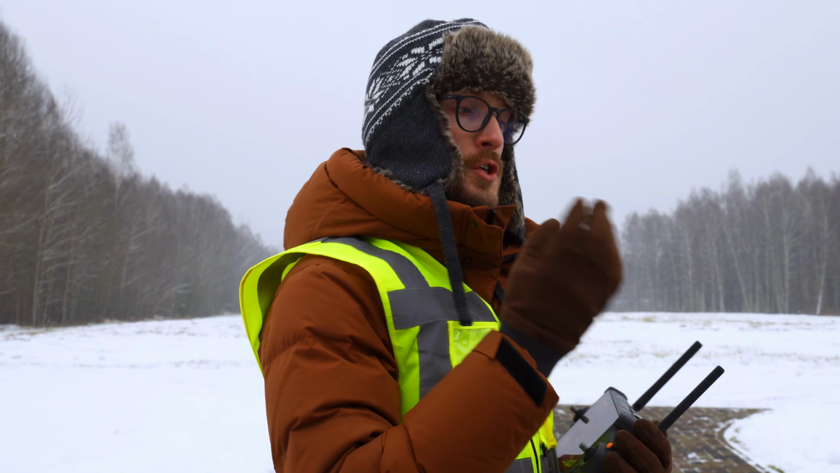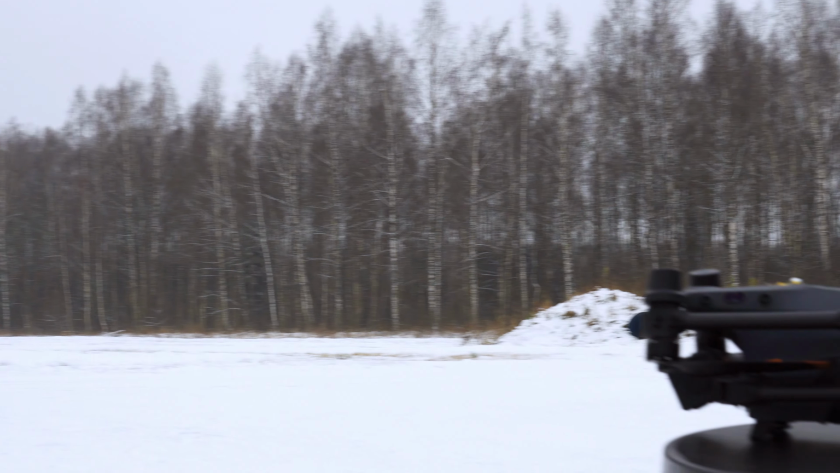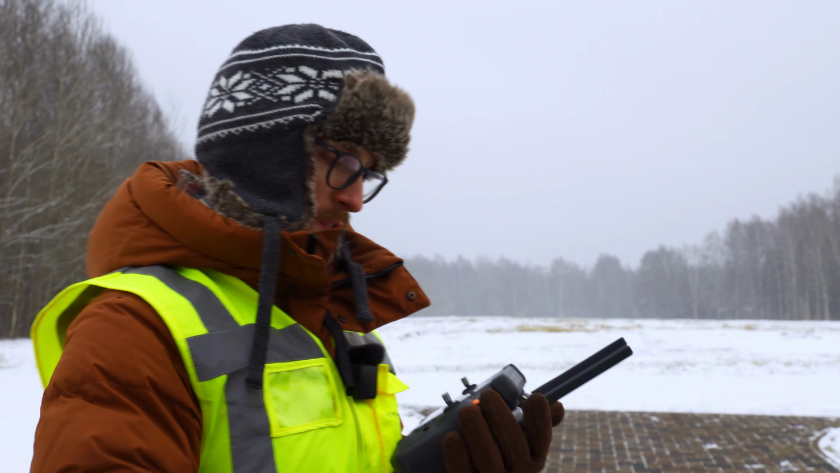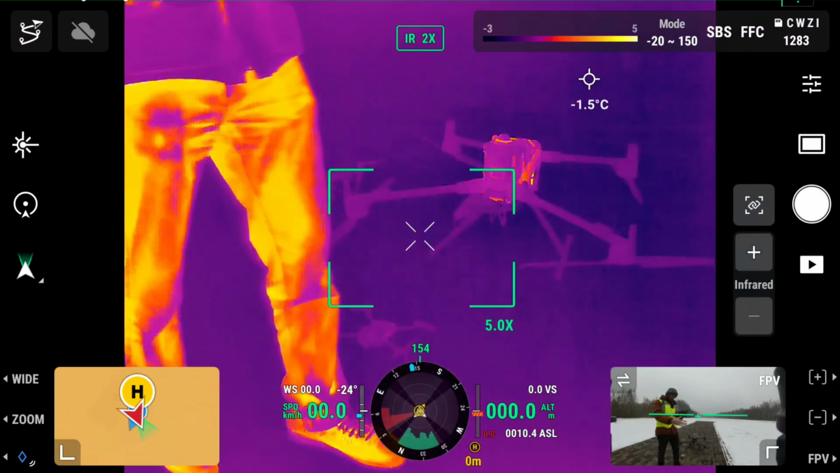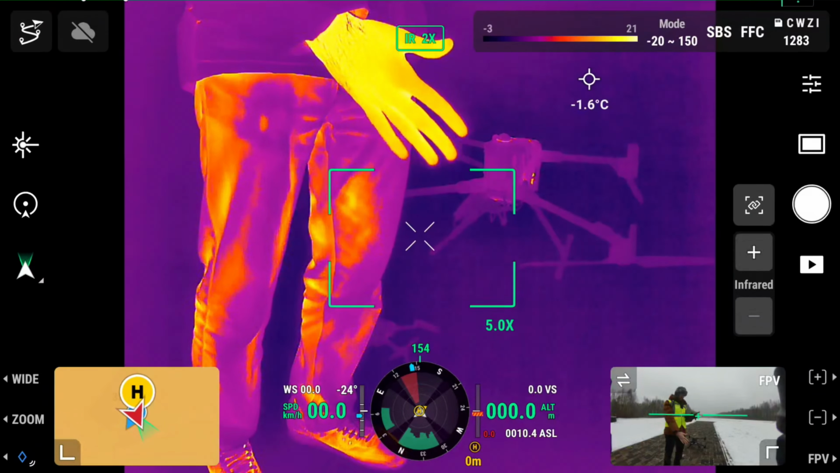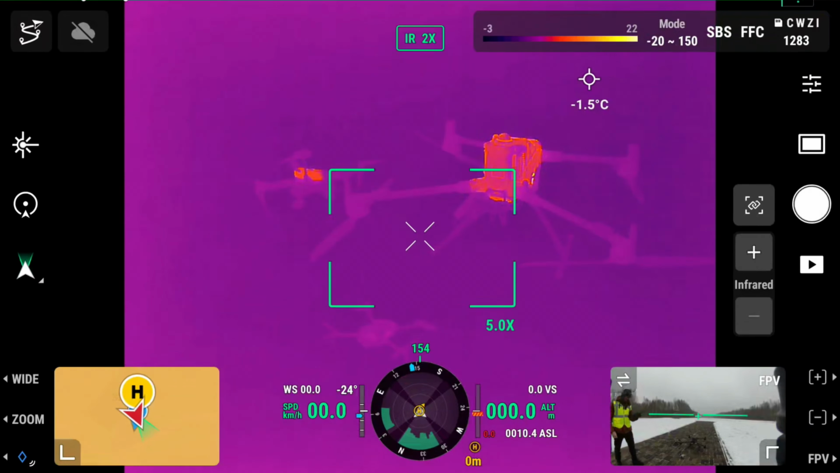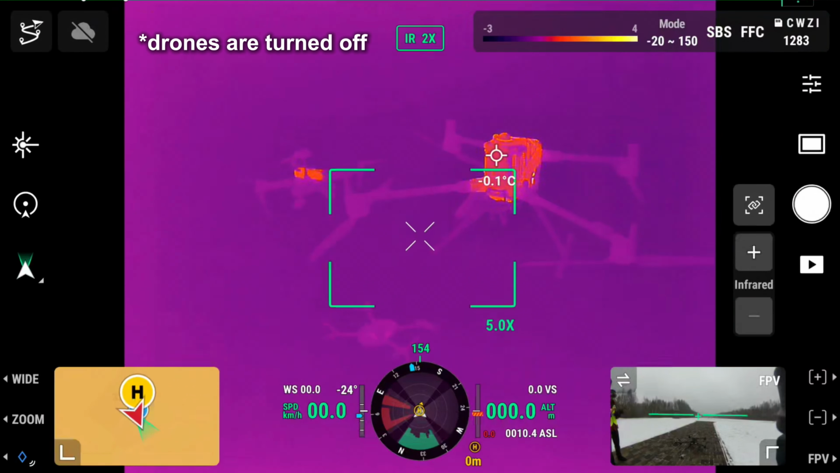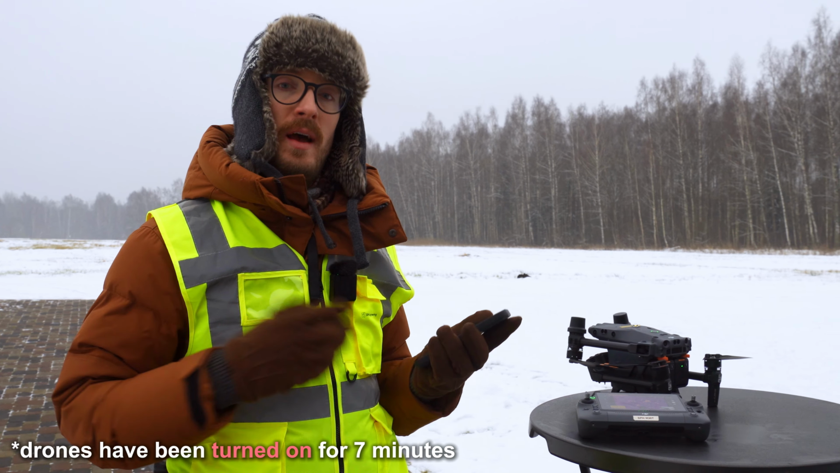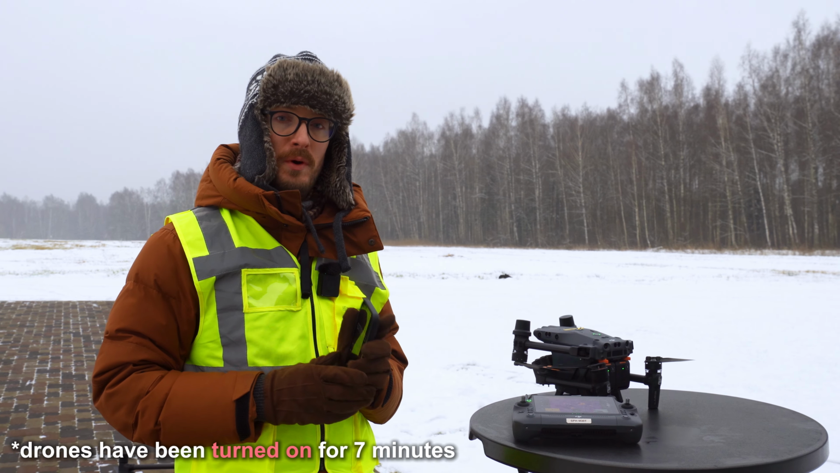So we already have the DJI M30 thermal drone set up here on the table, and in my hands I have the drone's controller already with the thermal view visible here. And so now, for example, you can see that if I go in front and put my hand, you can see the difference in temperature here. And you can see also that the drones currently are basically at ambient temperature. So if we try to measure them, you can see that they are at approximately 0 degrees according to this thermal camera here. So right now the drones have been sitting outside for approximately 7 minutes. And now let's see what's the temperature of different drone components and how they heat up.